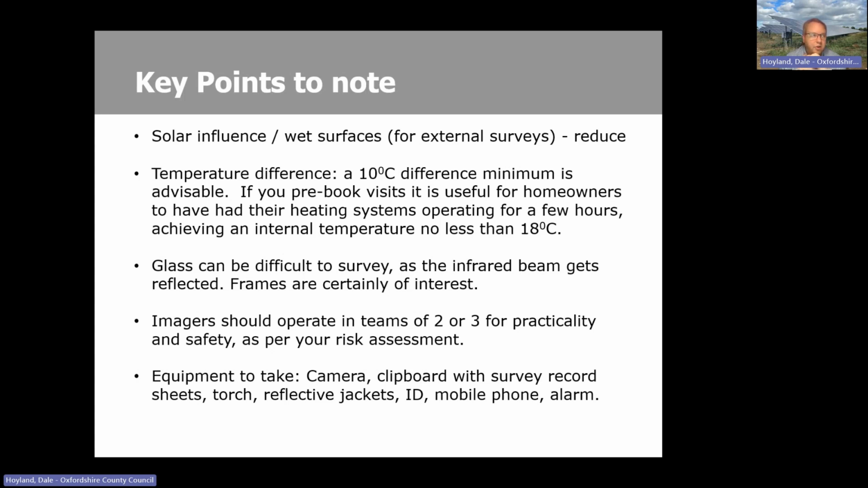So it's good to go at least a couple of hours after the sun's gone down. Even the winter sun, obviously at a shallow angle across the earth, will still make a big difference. Wet surfaces as well. If there's an area of wall that's wet and an area that's not, you'll see a temperature difference there, simply because of the moisture.